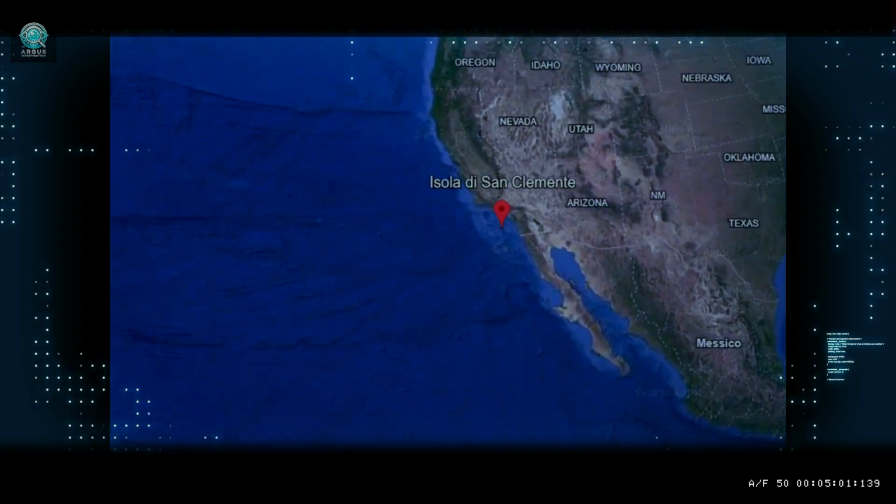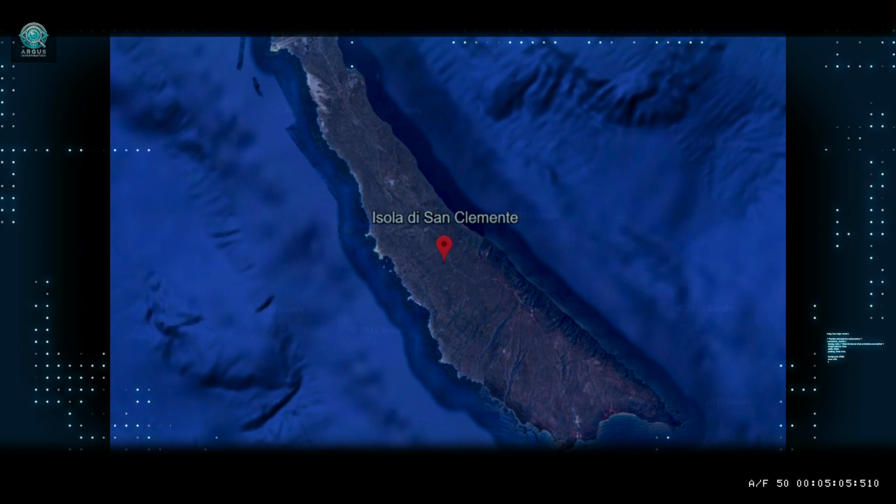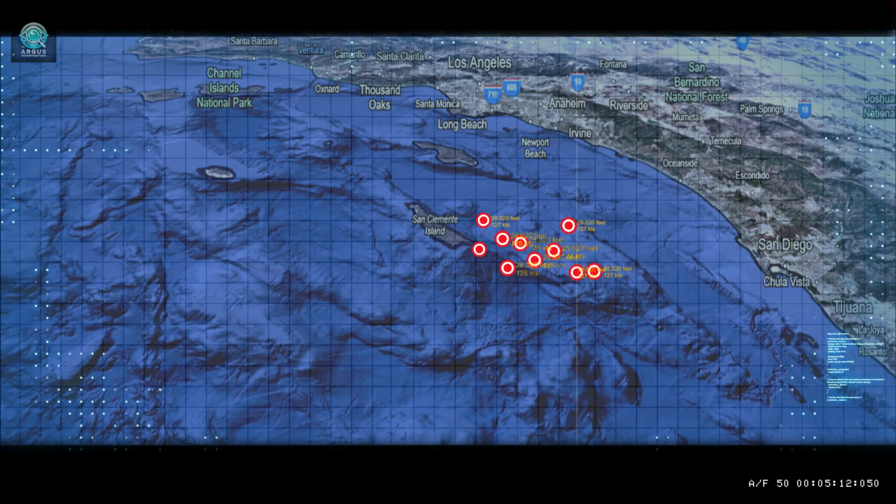I was on watch, and we were probably 100 miles, I forget how far exactly that day we were, off the coast of San Diego southwest, kind of off the coast of Mexico, Baja. And I started to notice these weird tracks that were popping onto my radar coverage right about on San Clemente Island.